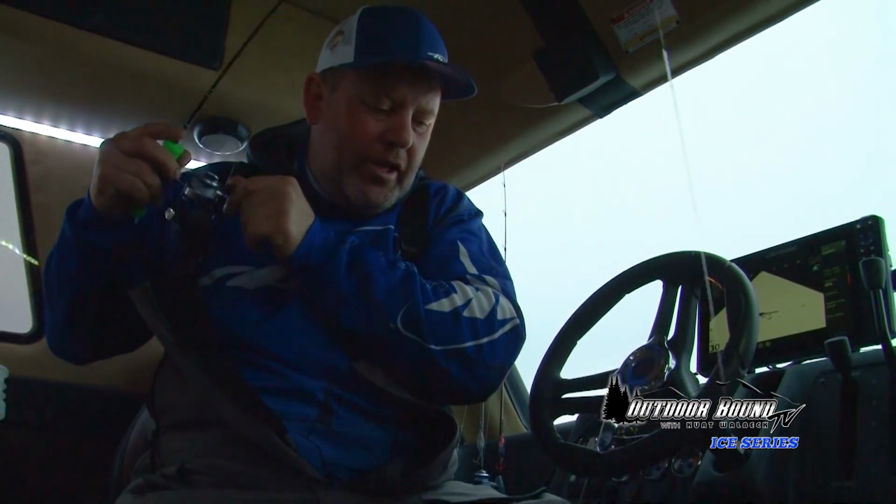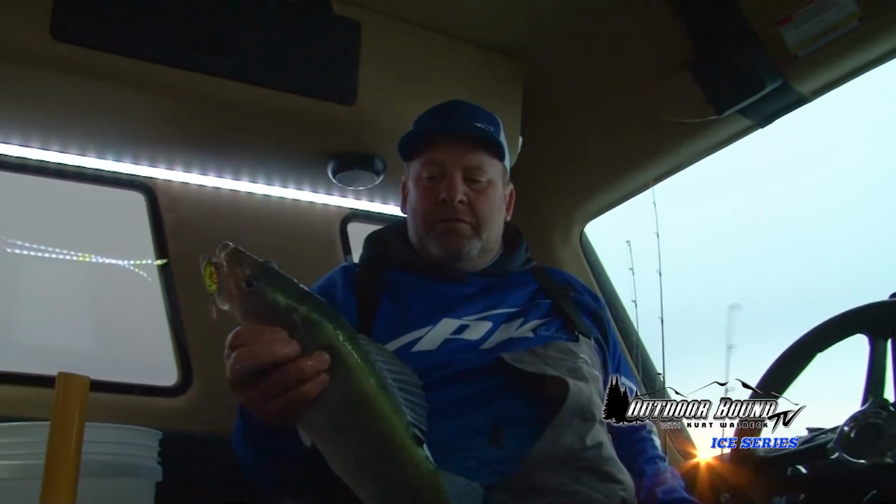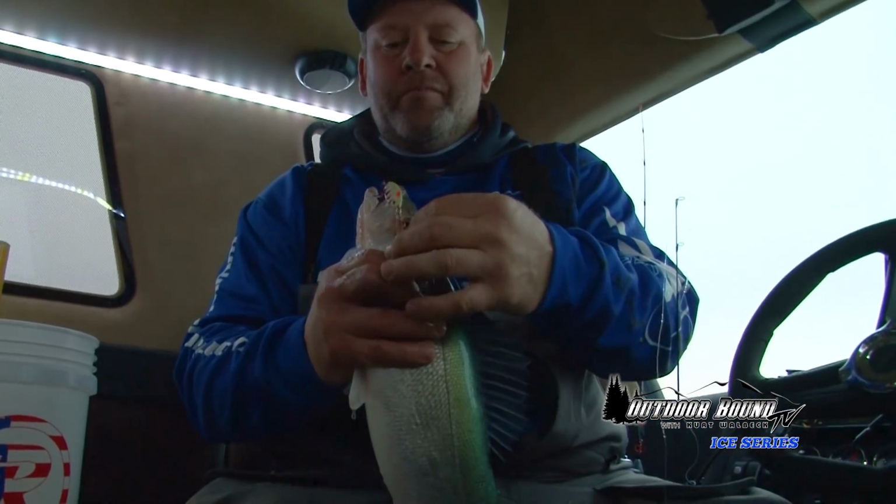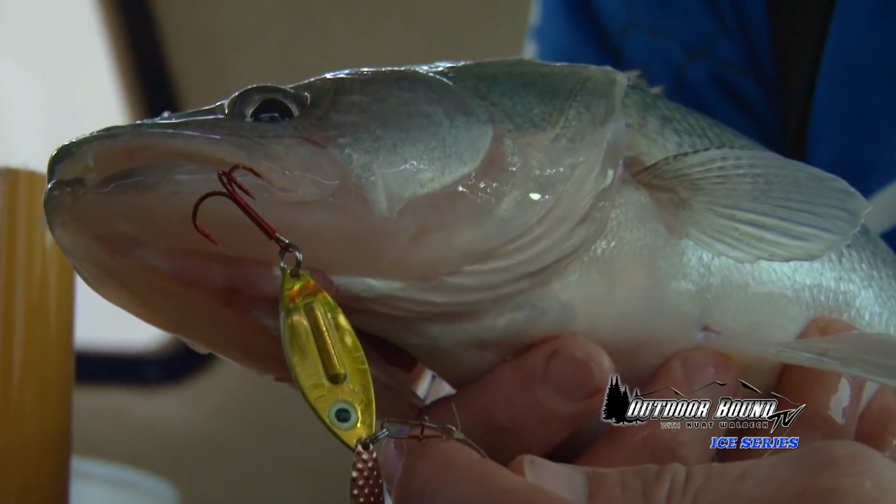I'm guessing he's a 23 incher. I'm on the board with the first one, guys. Got him on the Red Tiger Glow Gold Hologram Rattle Spoon. It's a new one for this year.